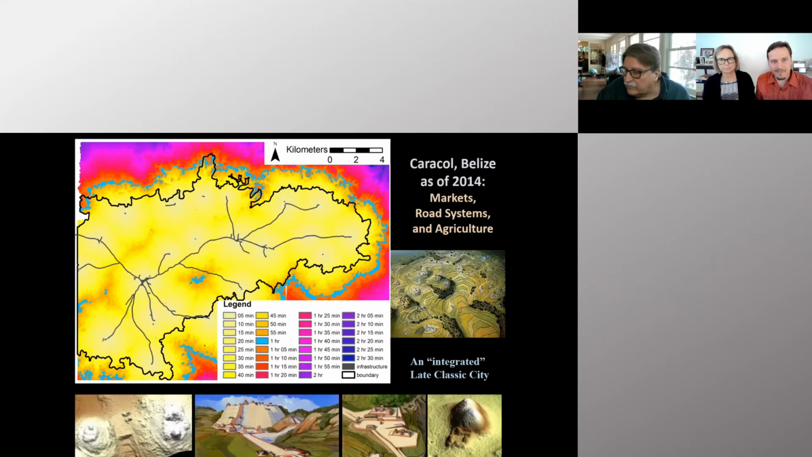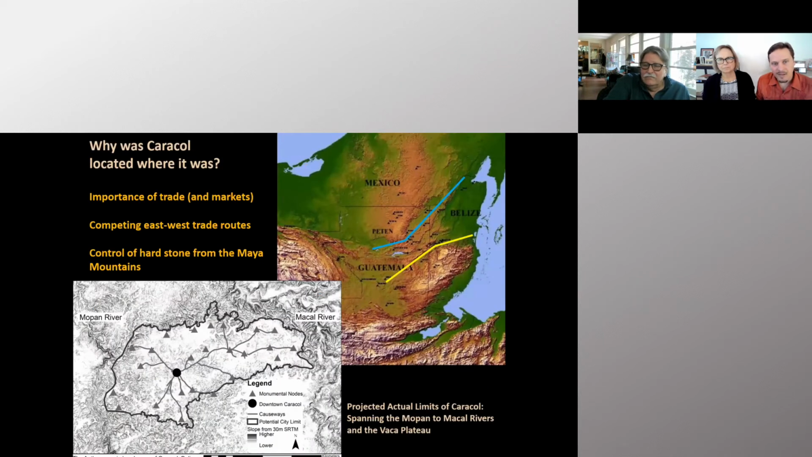Looking at the whole landscape, more than half of the people within Caracol would have been within a 25-minute walk of their closest formal plaza, where they would have done any sort of social gatherings, performances, participated in market exchange, gone to a ball game. And if you look at where Caracol is situated on the landscape of the Vaca Plateau, it's on this plateau between the Mopan and Macal rivers, and it's extracting resources along the eastern end, and it's able to export them along this east-west trade route that it's spanning.